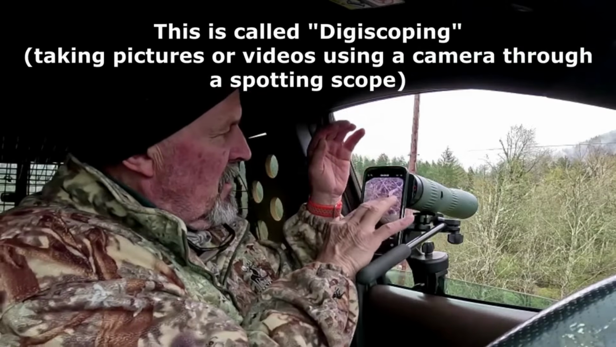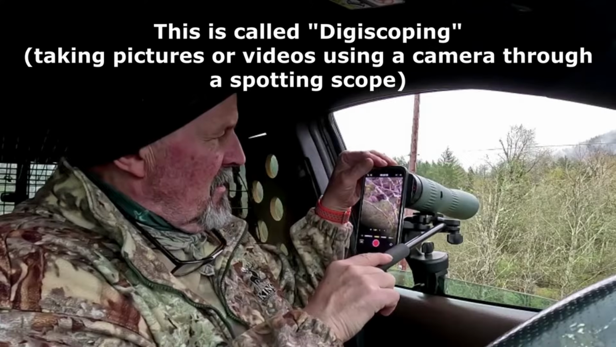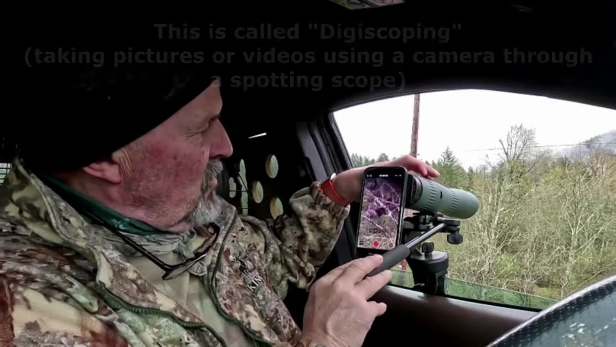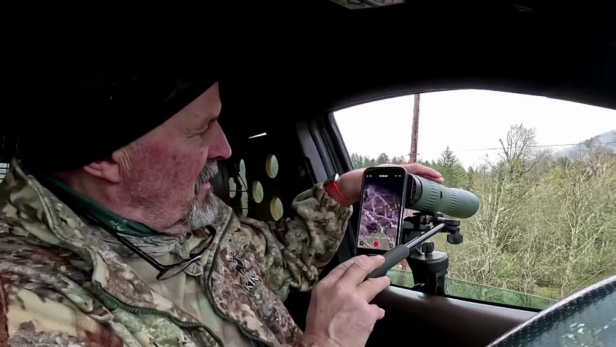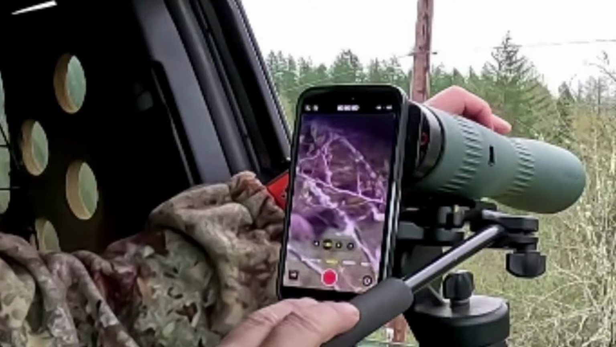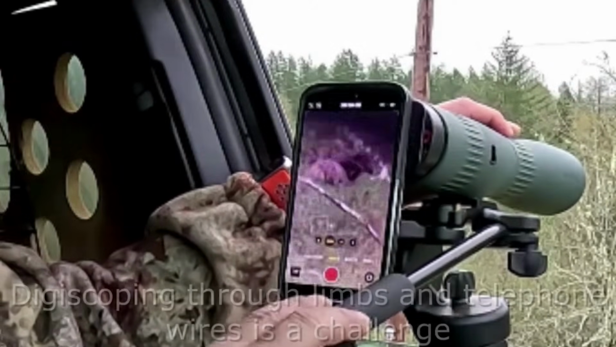There we go. And I can zoom right in, focus it, even through the limbs. I've got to get it on the elk.